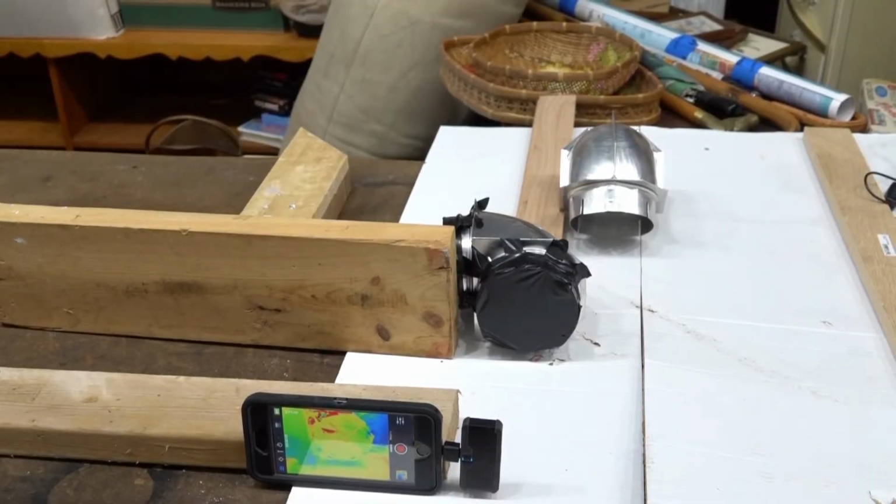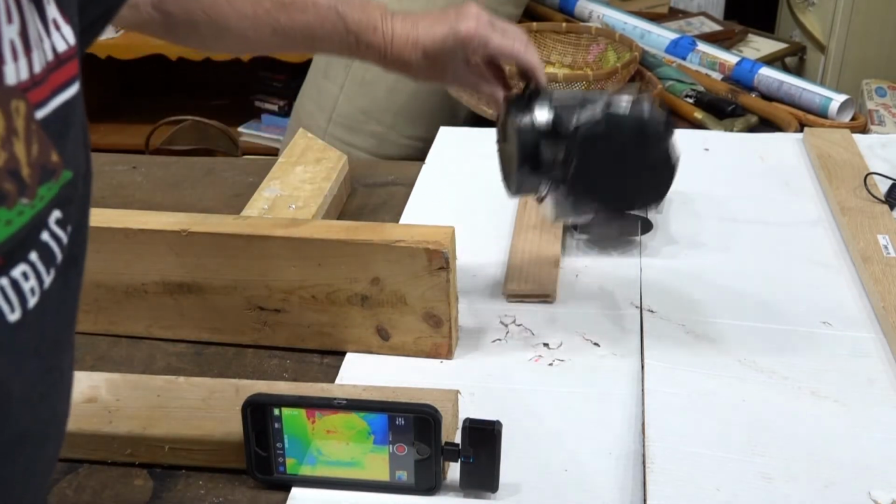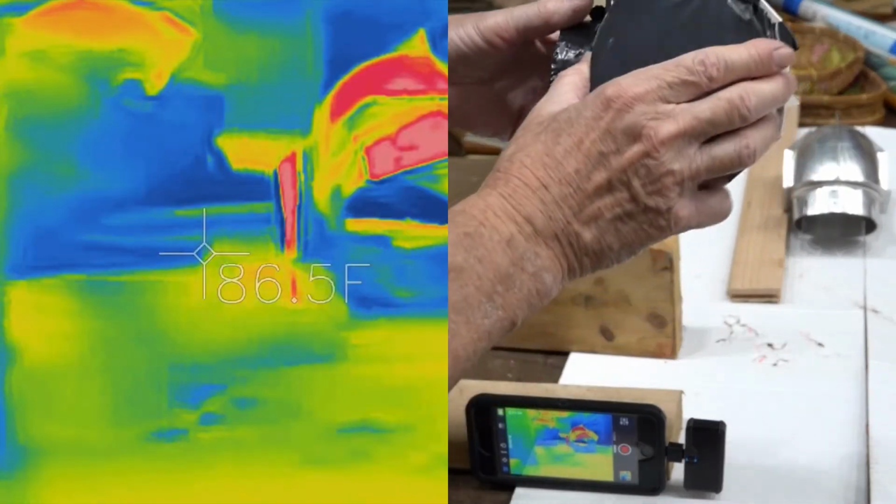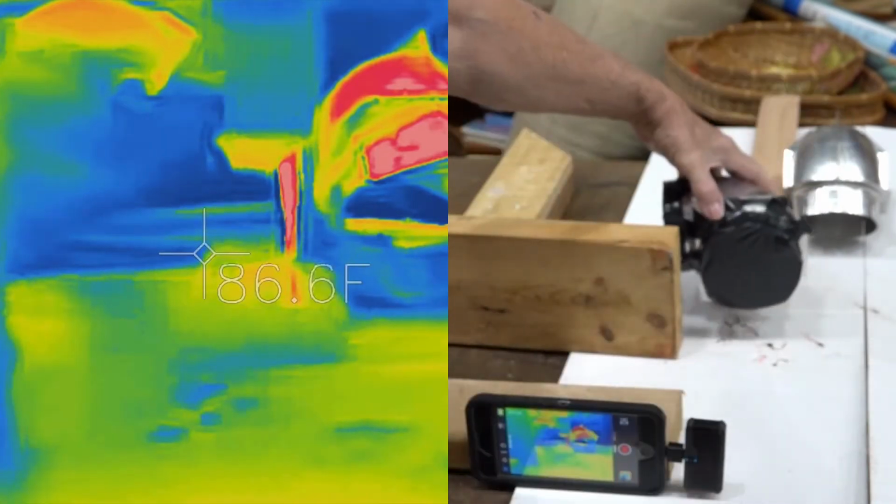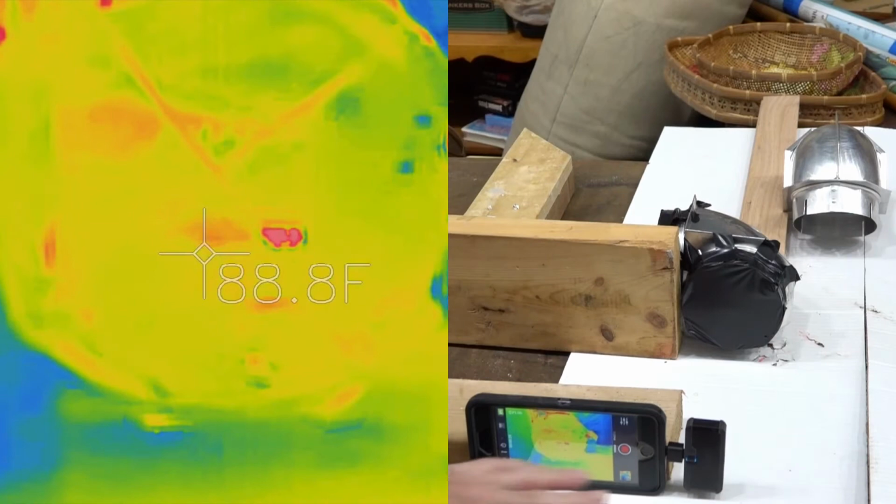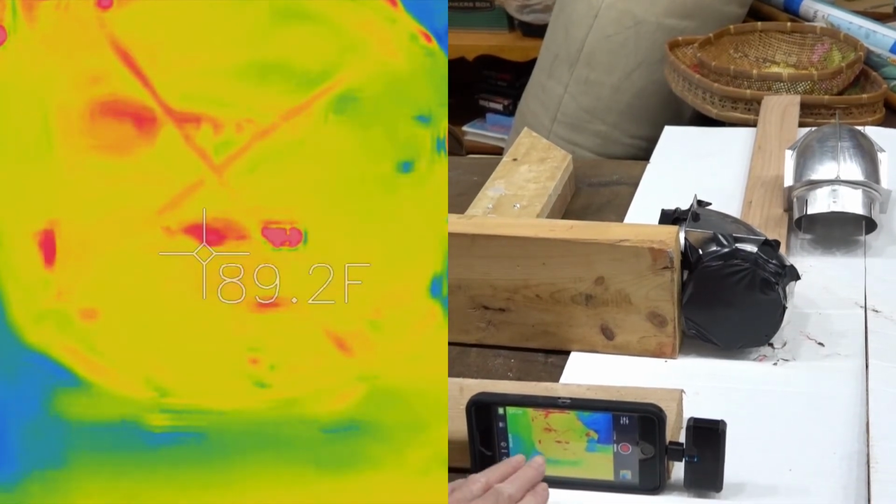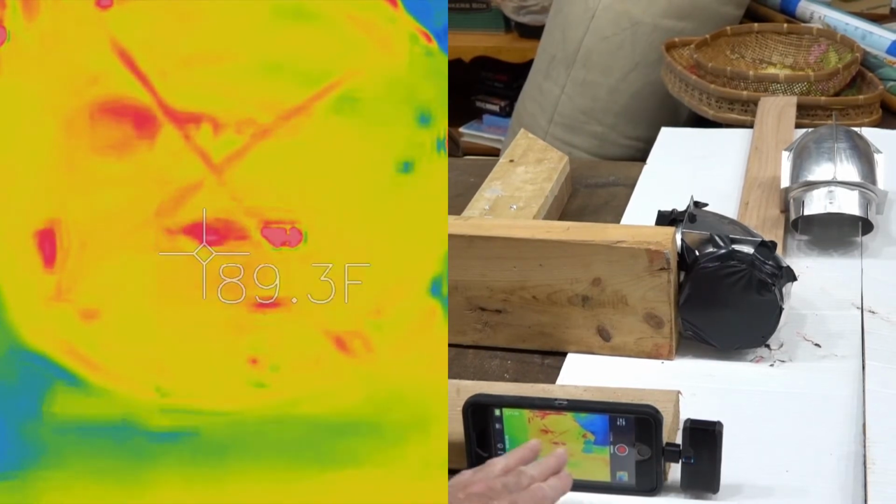Okay, we've got our experiment set up. I've got the black trash bag polyethylene taped on both sides of this. This is the crosshatch side. Okay, this is our infrared camera down here. I don't know if you can see it in this view, but you should be able to when I create the final video.